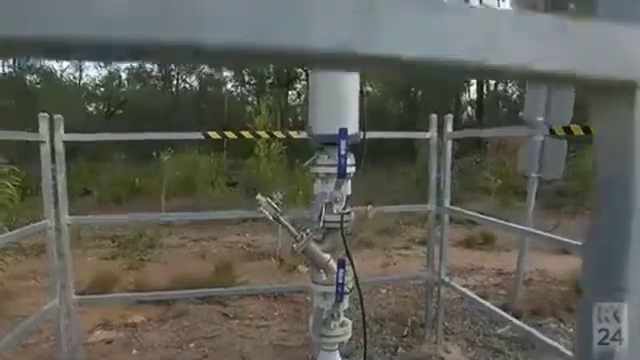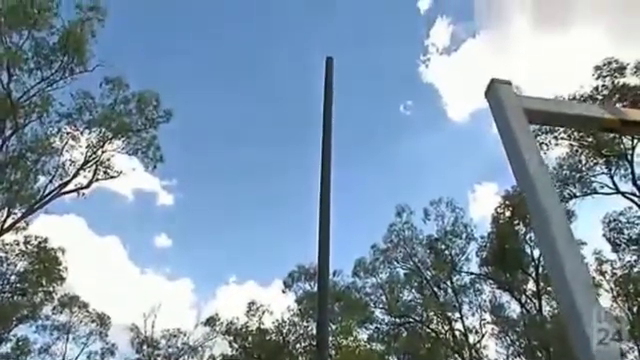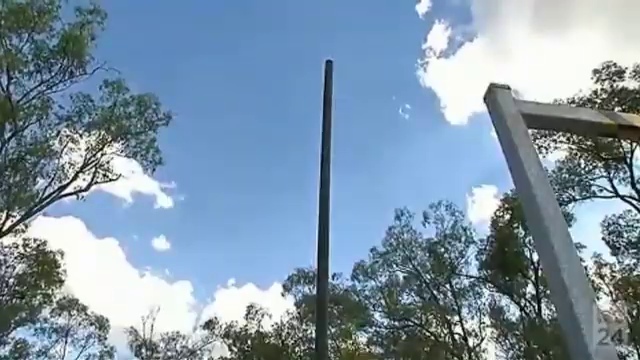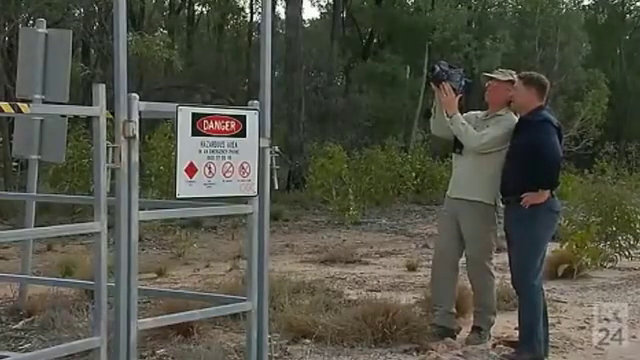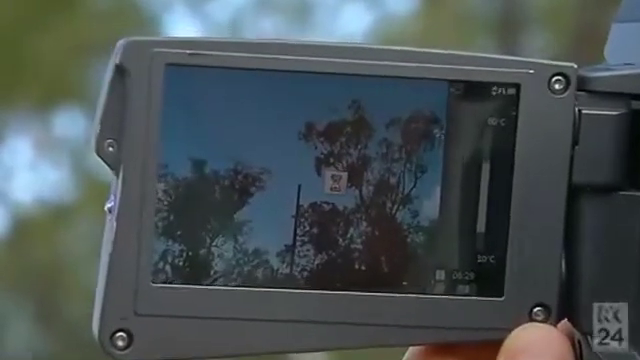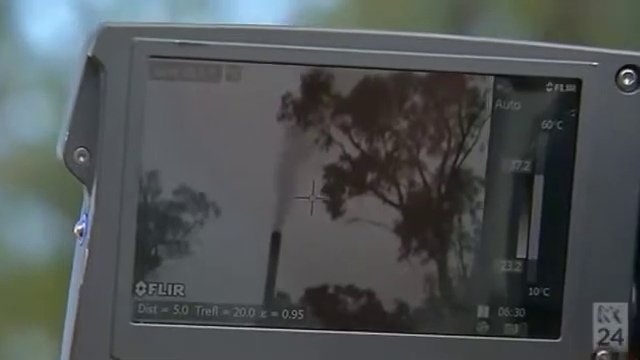They've designed this so that they vent off the methane gas from the water that's flowing through in the pipeline, and we can actually hear it, but not see it until the camera reveals all. Then you flop it over to the infrared, and there you see the invisible gas now made visible. Wow. You can see the gas clearly with this infrared camera.